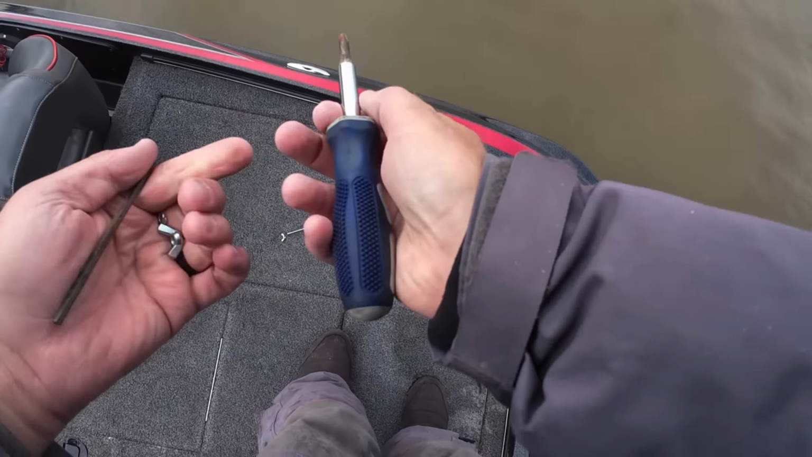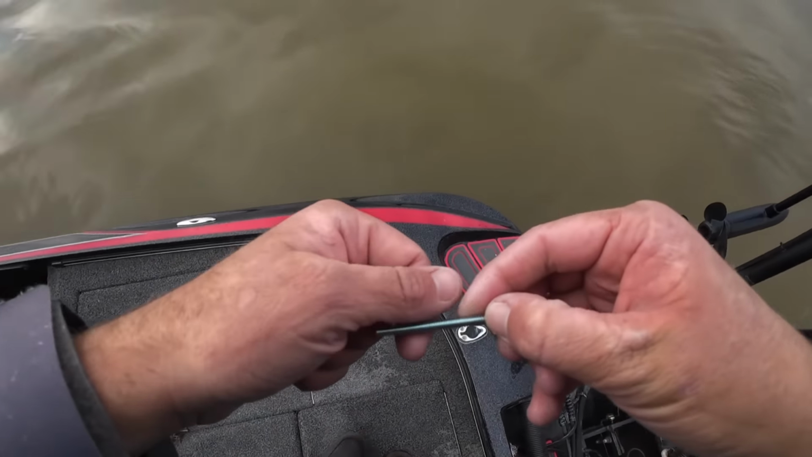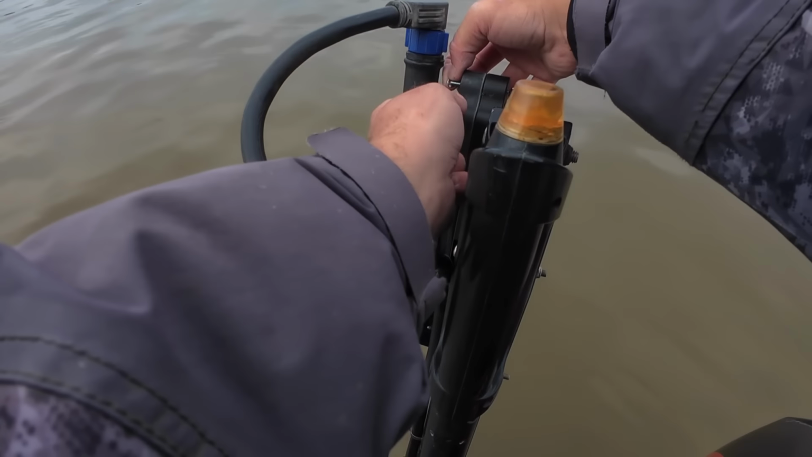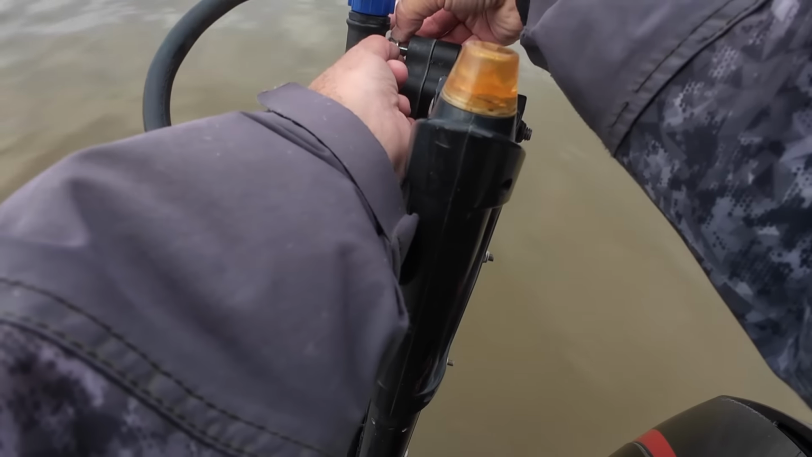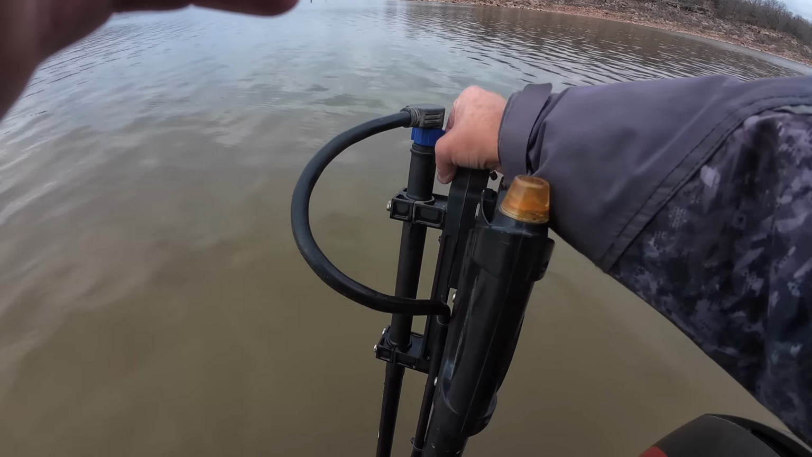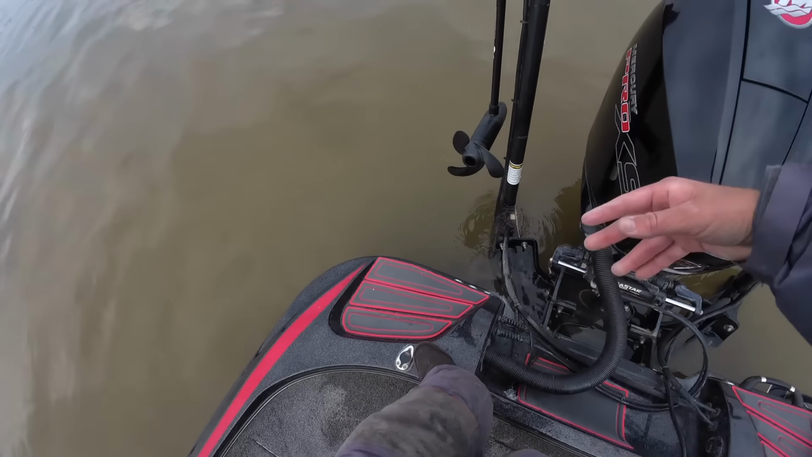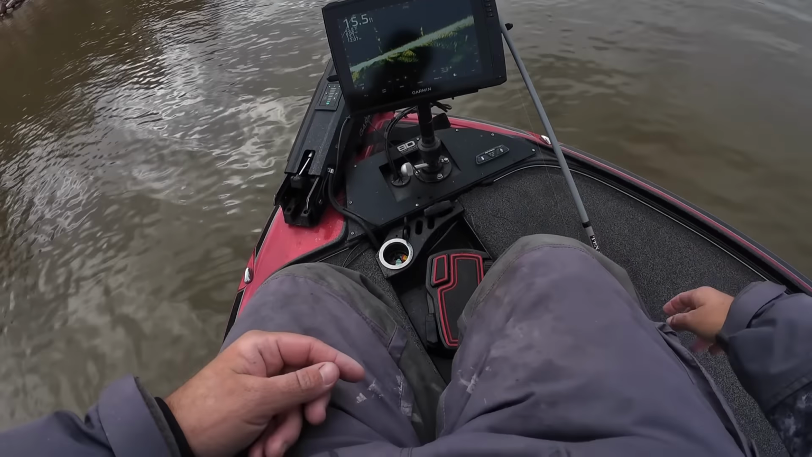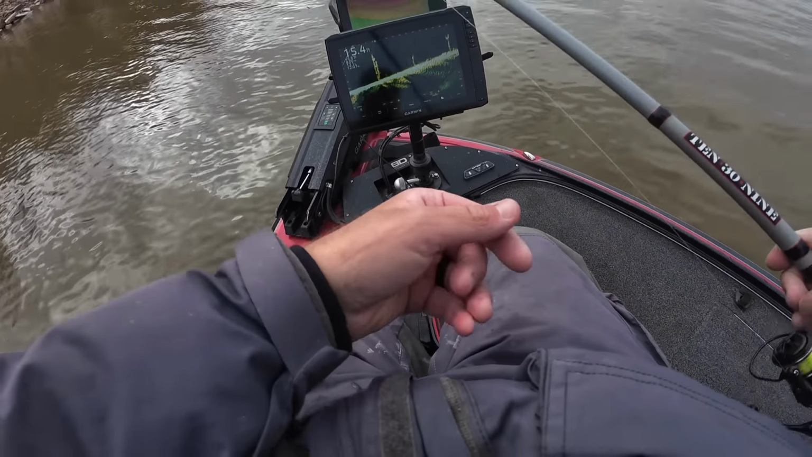Normally, that is work to get out. So we'll just go ahead and reuse these with the new bolt. We'll put this on here. New bolt is in. That's a tight spot. All right, back in business. All right, brakes are fixed. We're ready to get back to fishing.